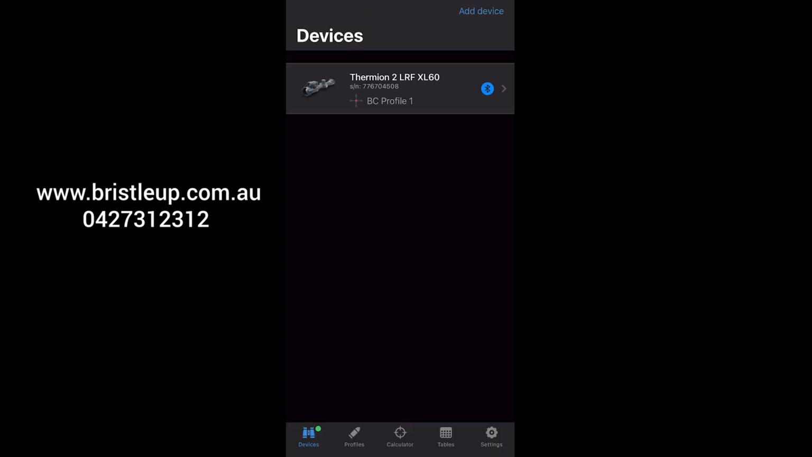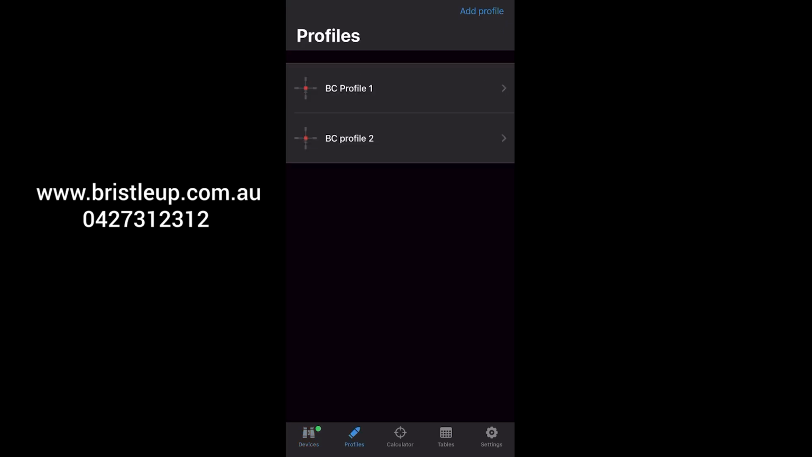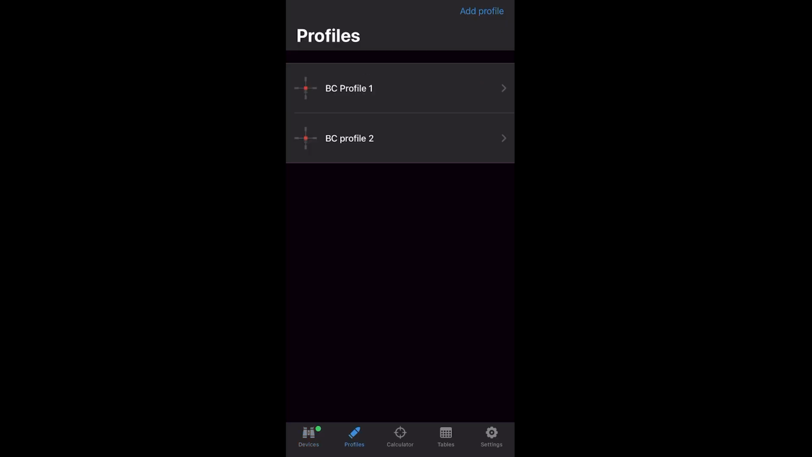Alright, once again, I'm no ballistics expert and I don't spend a lot of time using the ballistics calculators, but this is my understanding on how to set it up in the Pulsar units, and I've seen people have a lot of success with it.